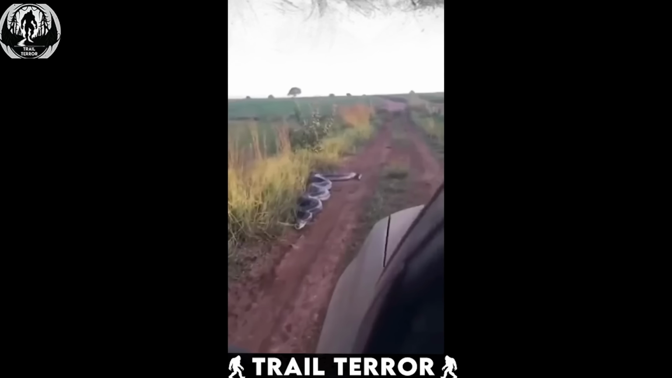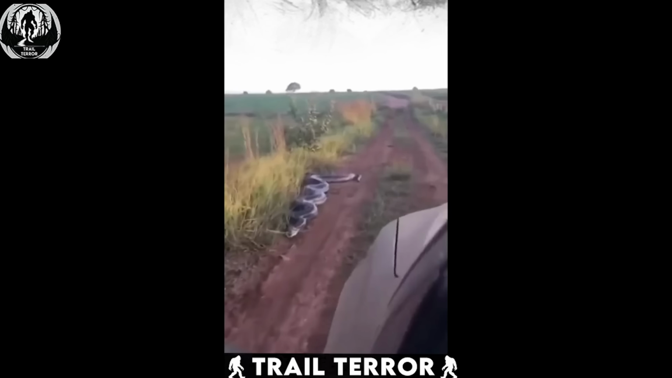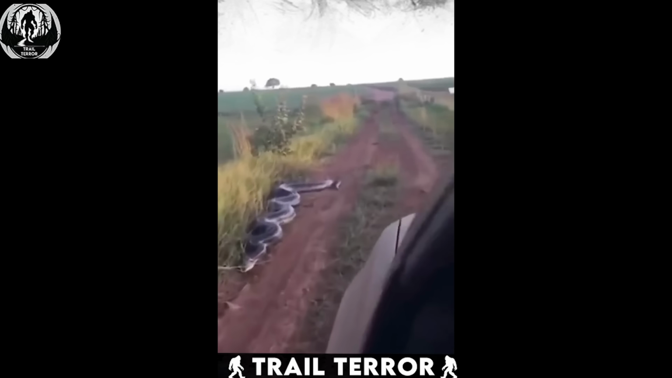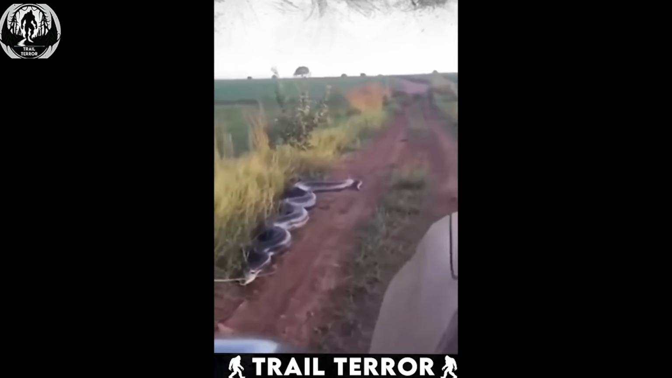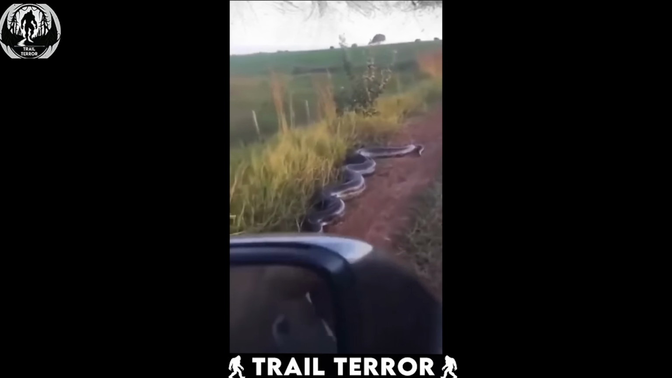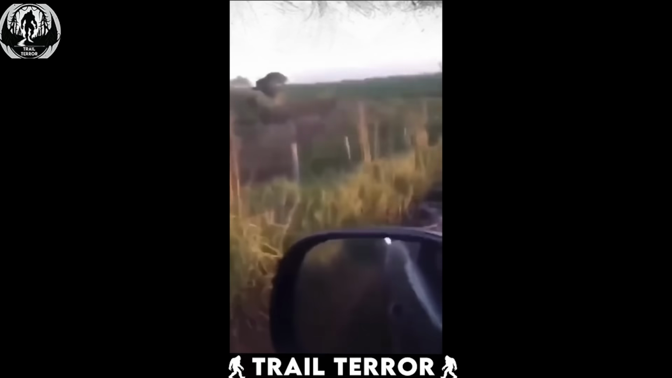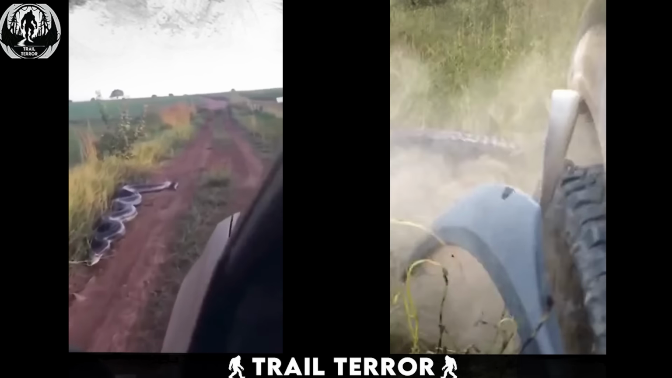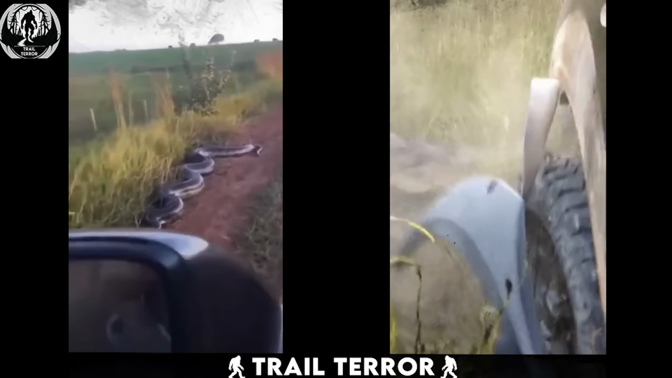This next clip serves as a stark reminder of why it's crucial to maintain a safe distance from wild animals during a forest safari. Here we have two separate incidents captured by tourists on a forest safari.